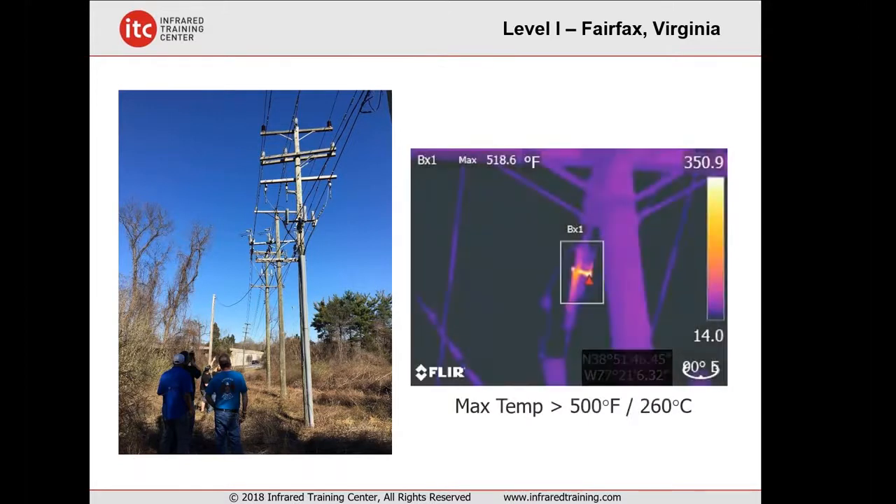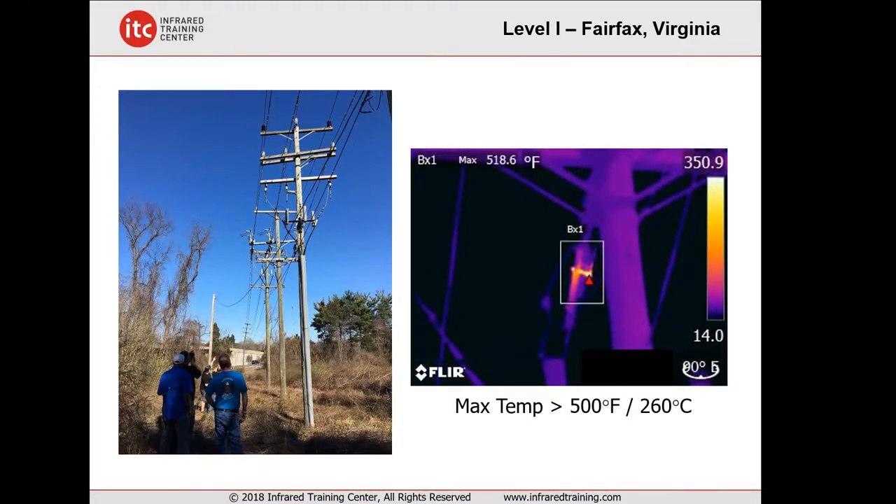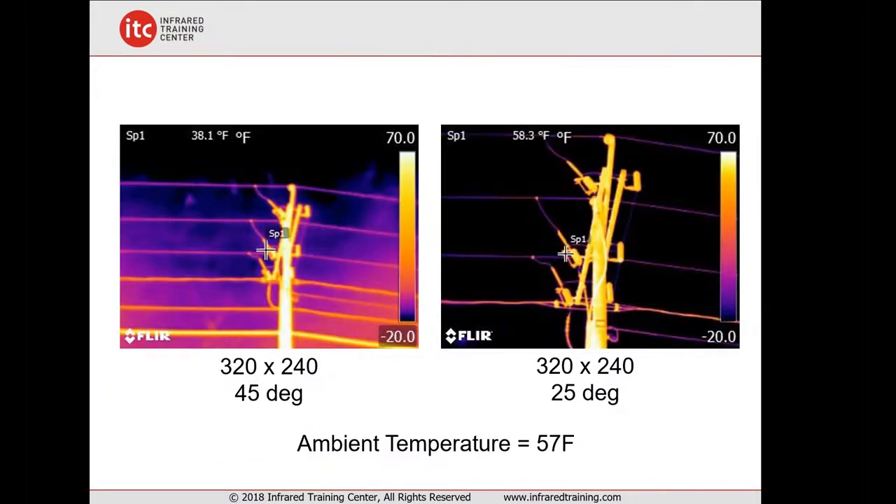Using a higher resolution camera, we were able to dial that in a little more closely and got a reading of over 518 degrees, something that we weren't seeing with a lower resolution camera. This was a great find and, in all likelihood, probably even hotter than this, given that our distance to target is fairly significant in this situation. What we're trying to illustrate is that if you're in the electric power industry doing utility-based work, having great resolution is essential to getting the most accurate temperature reading and the best assessment of what's happening with the component.